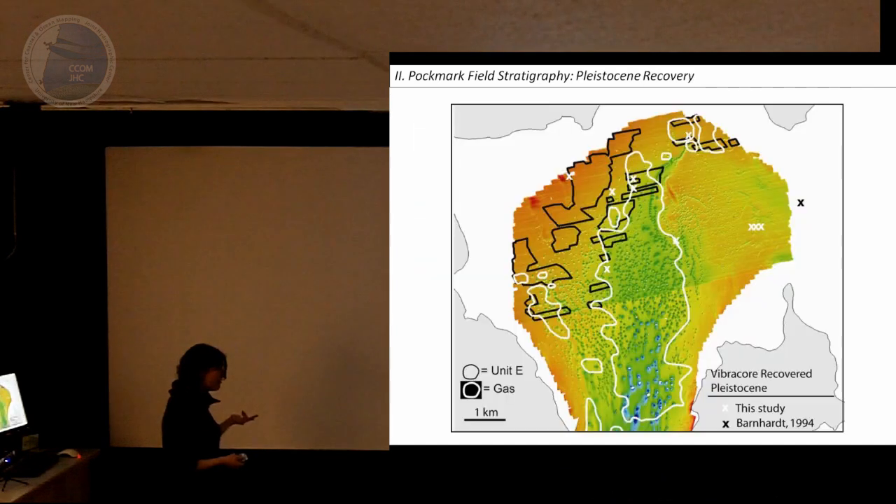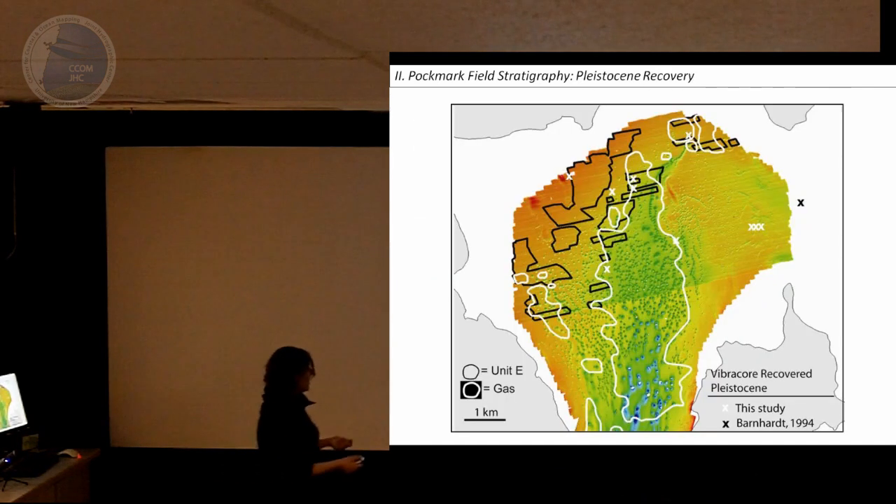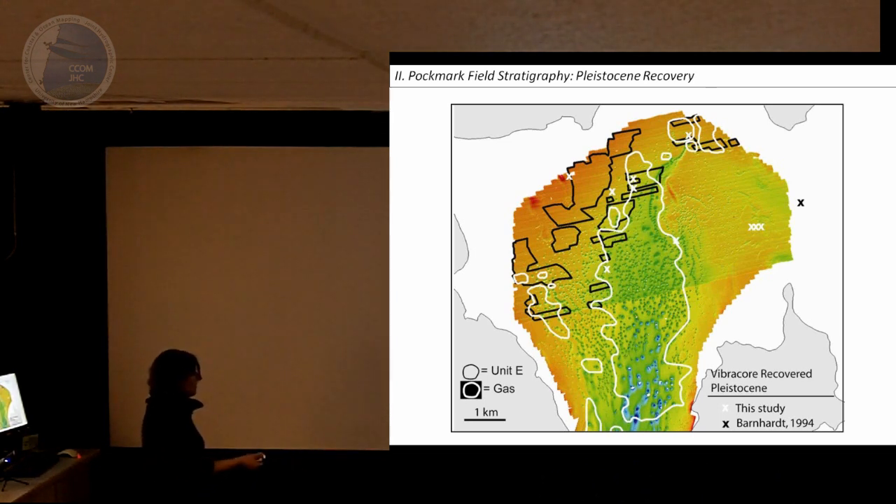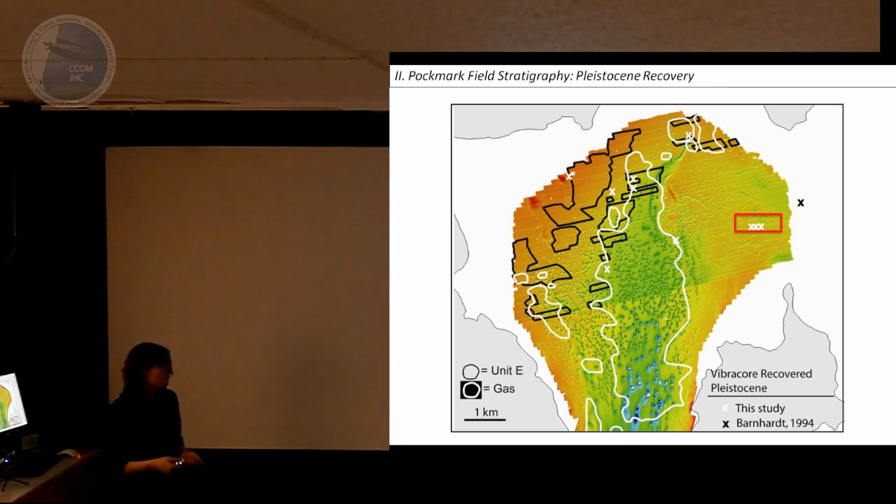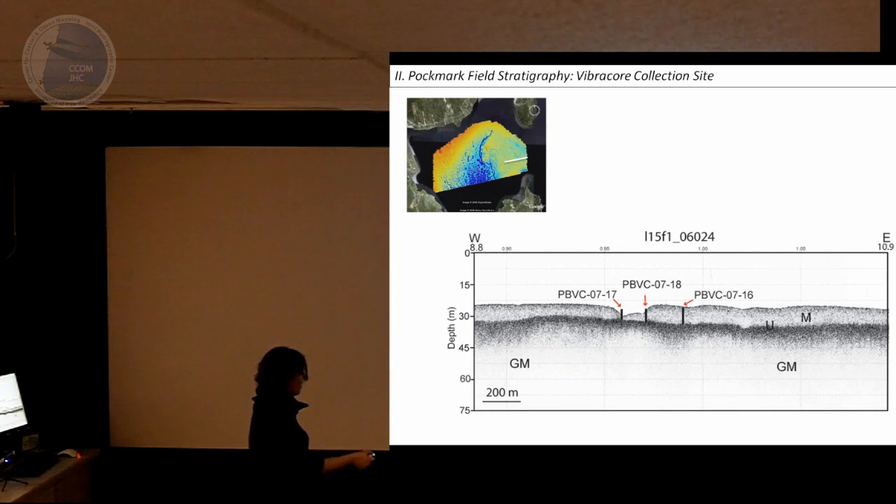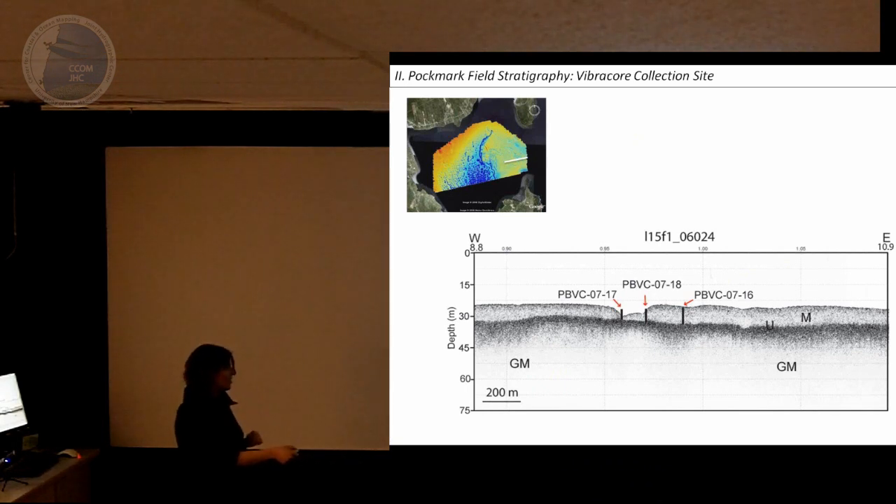But what we did find, in locations marked with X's, so again, in the white, we have areas that are underlain by natural gas. This area outlined in the black is where we found that new acoustic unit. But the vibrocores I'm going to show you were collected right in this part of the field. These vibrocores were stratigraphically consistent with the 3 cores collected right beside each other.